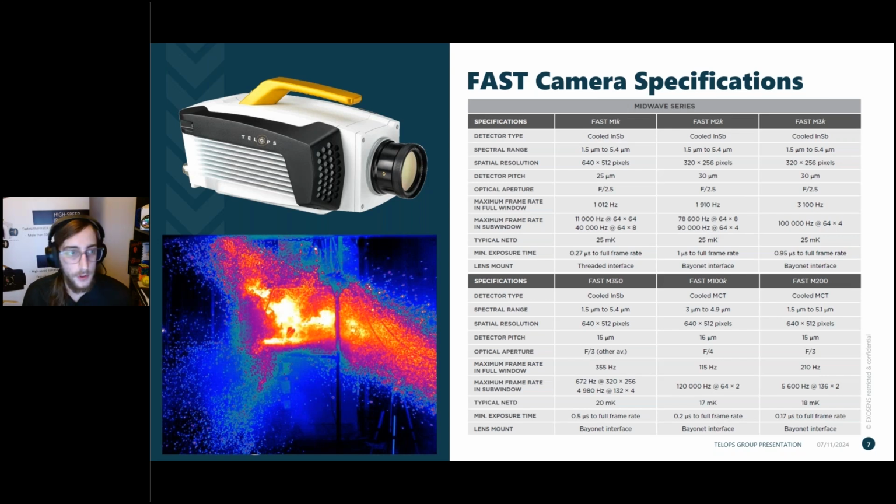A couple of the cameras we're going to talk about specifically today include the midwave M3K that you see there in the top right. It is a 320 by 256 pixel detector with a large detector pixel pitch, which we'll talk about why that's important in a little bit. This camera has a pretty good NETD and a pretty low exposure time, just under 1 microsecond off the shelf. And again, it is the fastest infrared camera available on the market, although we will see why that's not necessarily important for hypersonic applications in a little bit.